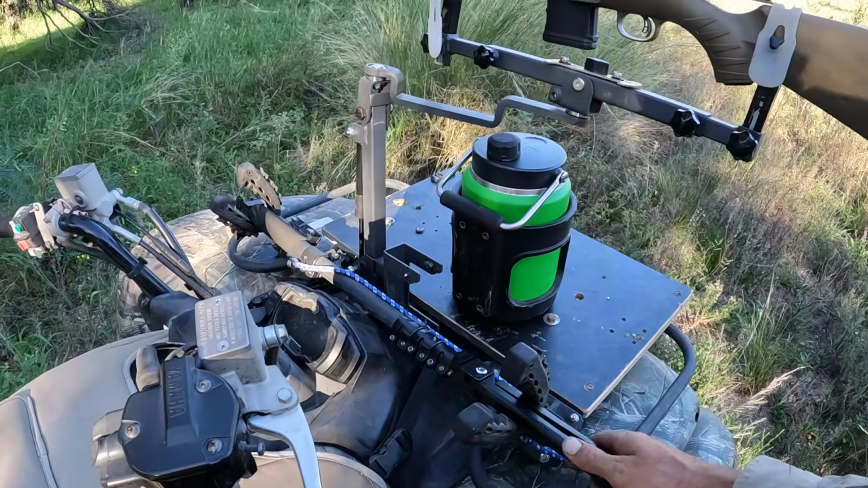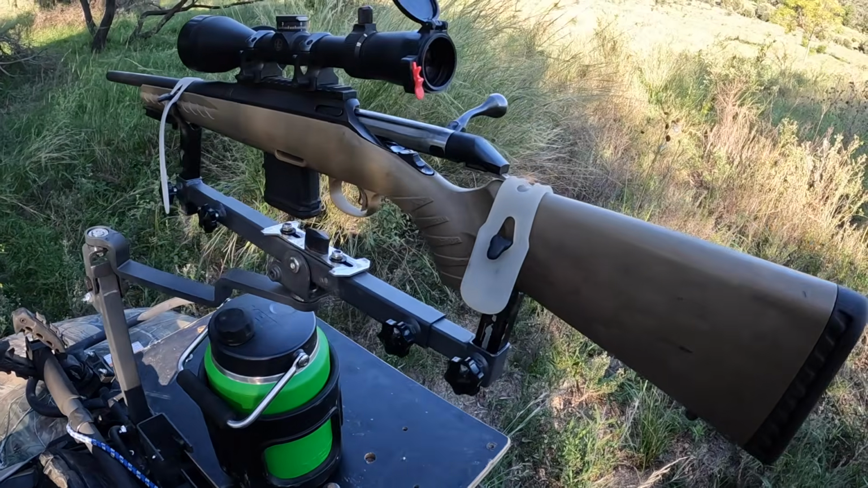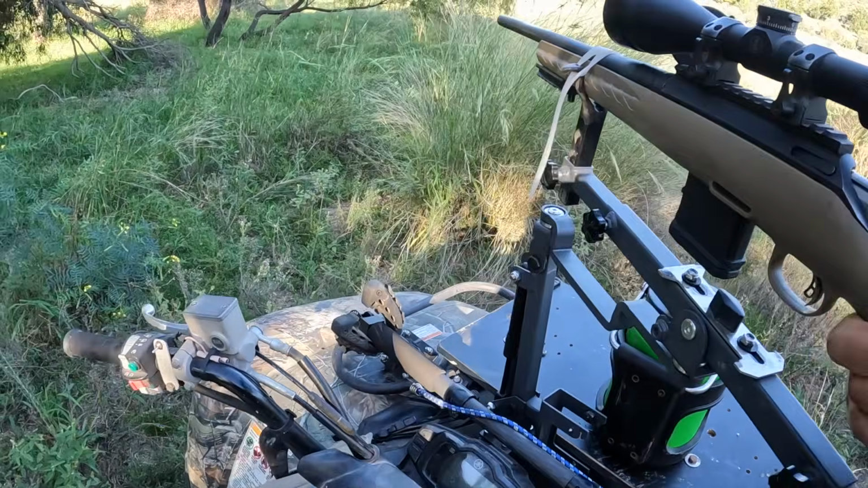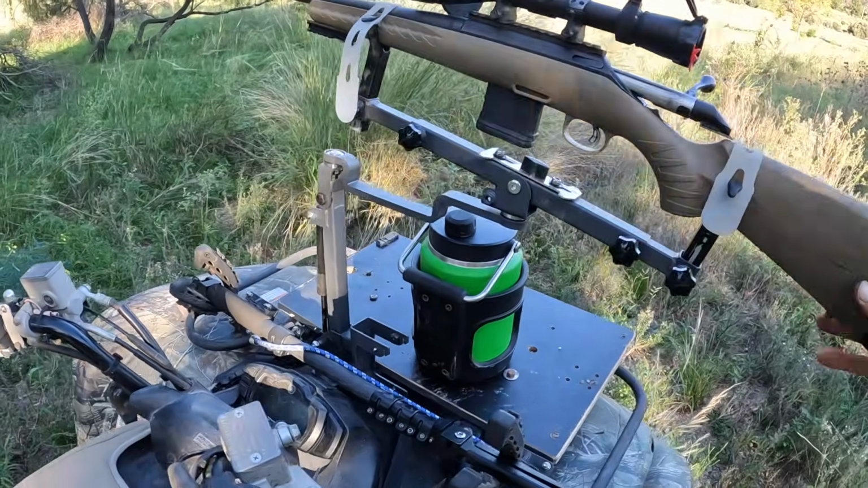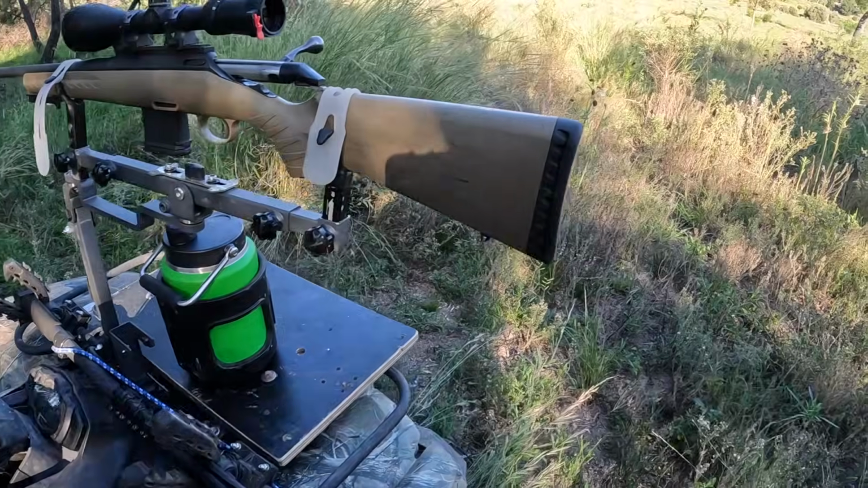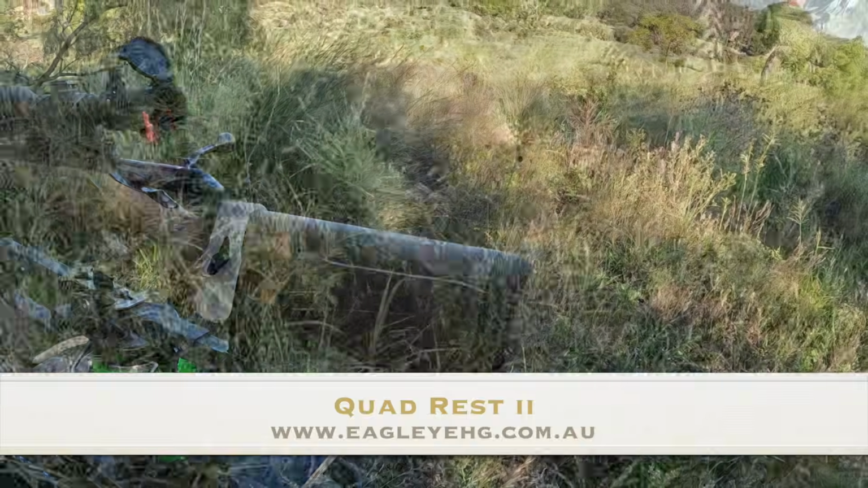I've brought my Hyperpod as well, just in case I needed it. If I need to shoot off the top of the bike, this thing's really good. You just move it around wherever you want. You can shoot off the side of the bike. So that's the first shooting I've actually done off this one. Thanks Eagleye Hunting Gear for sending that out. We'll go and see what we got.